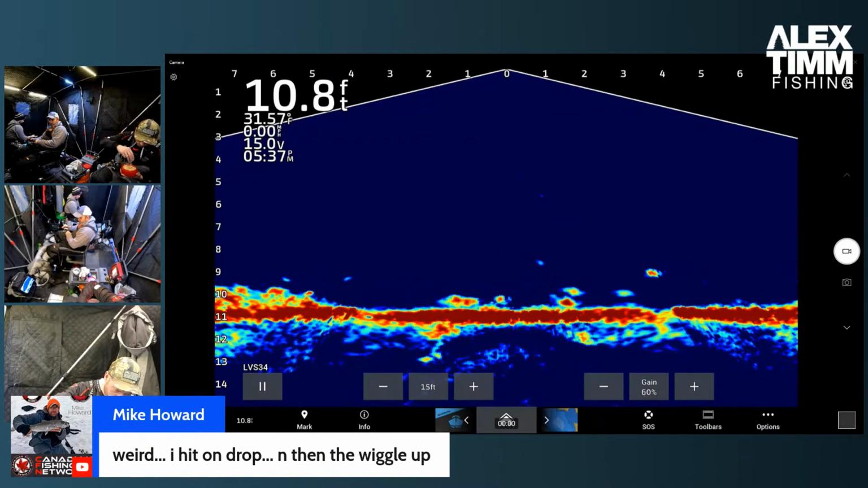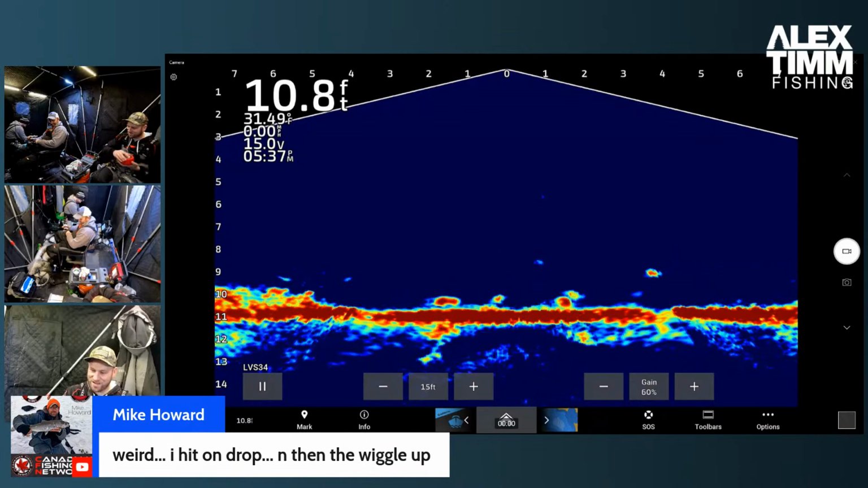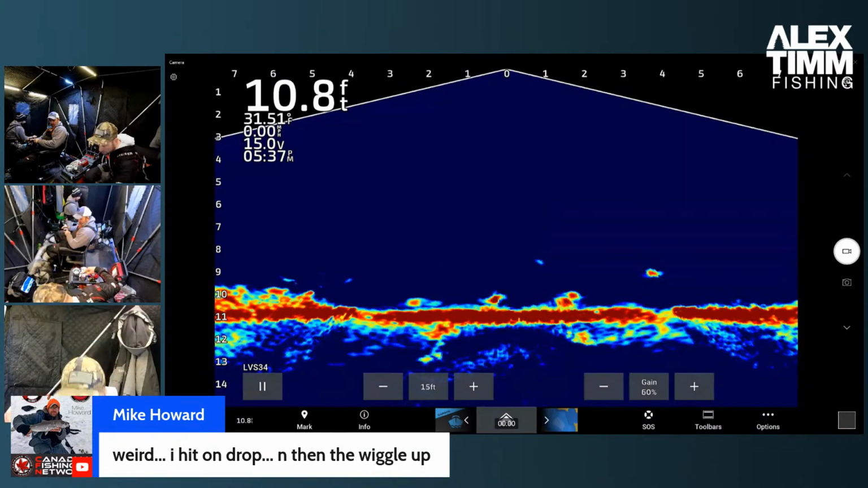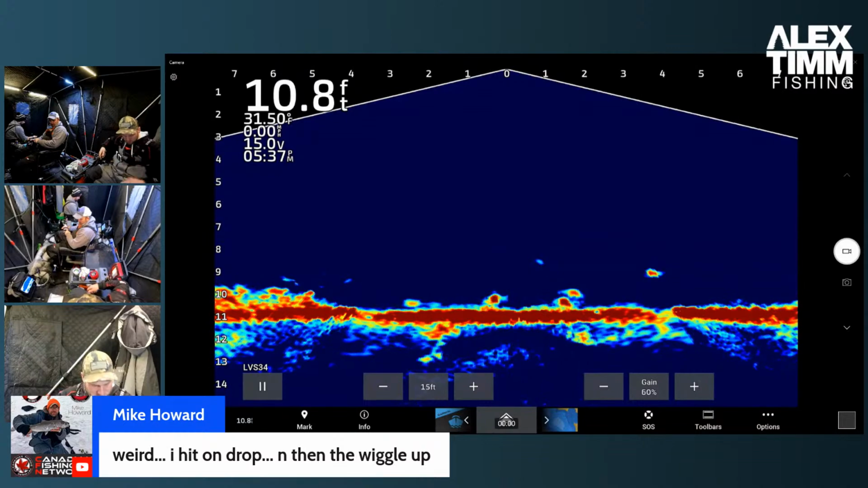Wiggling up. Wiggling the tree, boss. I got a fish under me. You there. Come on. Alright, let's do this thing that they call fishing. And hopefully catching.